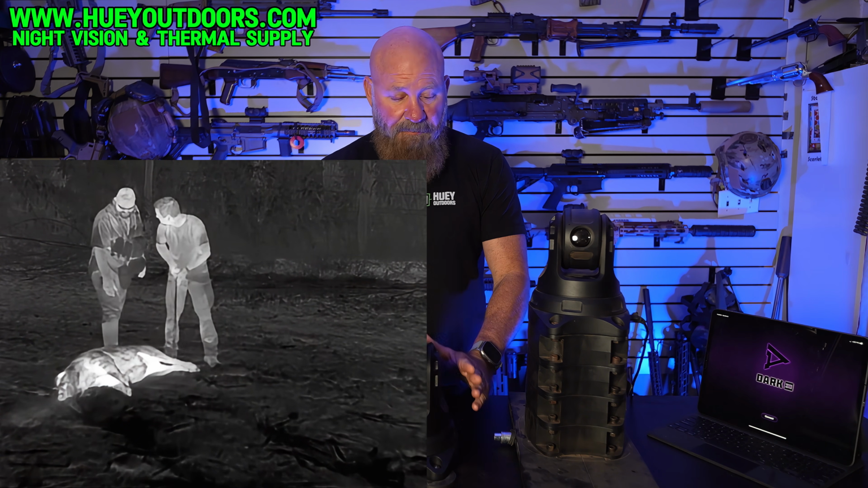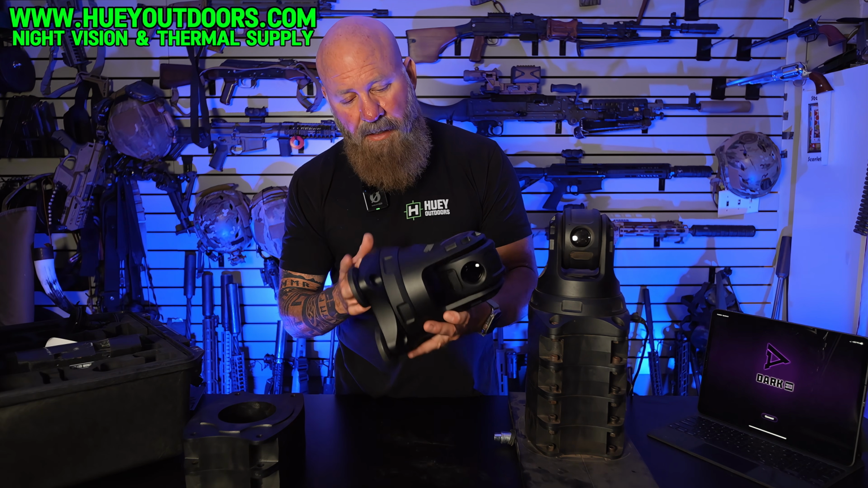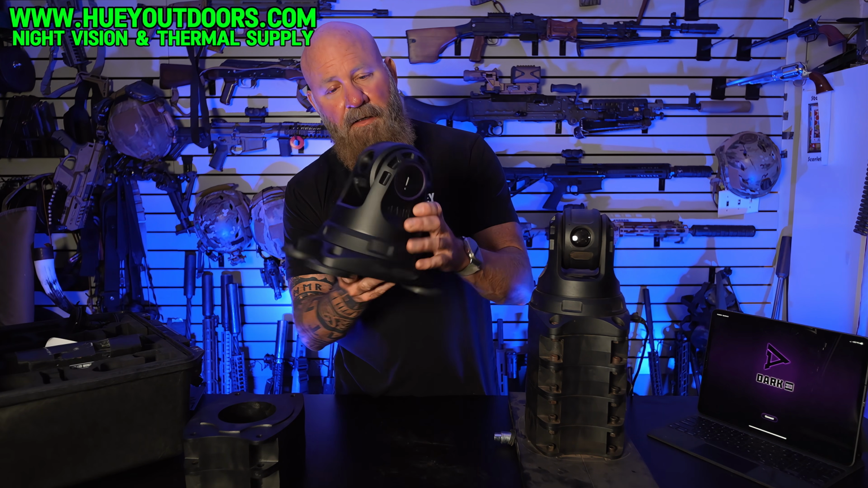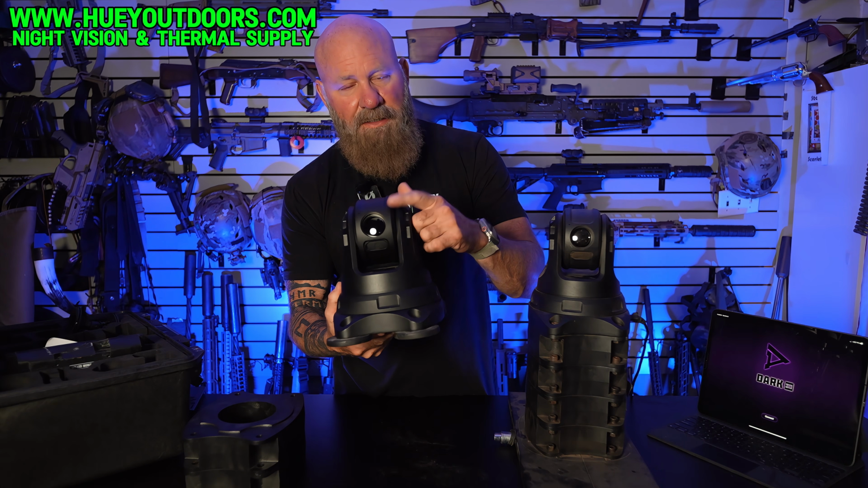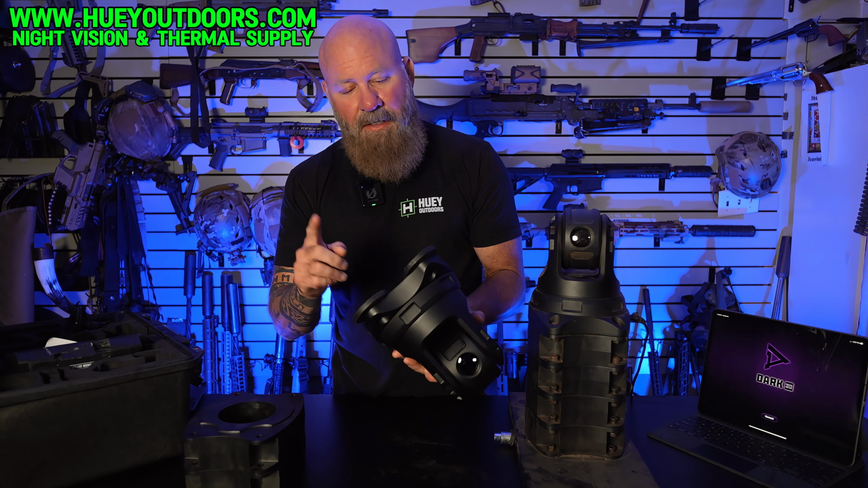I know there's always going to be people commenting, but that is a hell of a deal for what you're getting in this unit. This is what you're going to get straight out of the box. The unit here, again, 640, 60 hertz, 32 millimeter lens, 30 millimeter focal length. It pans, it tilts, it zooms.